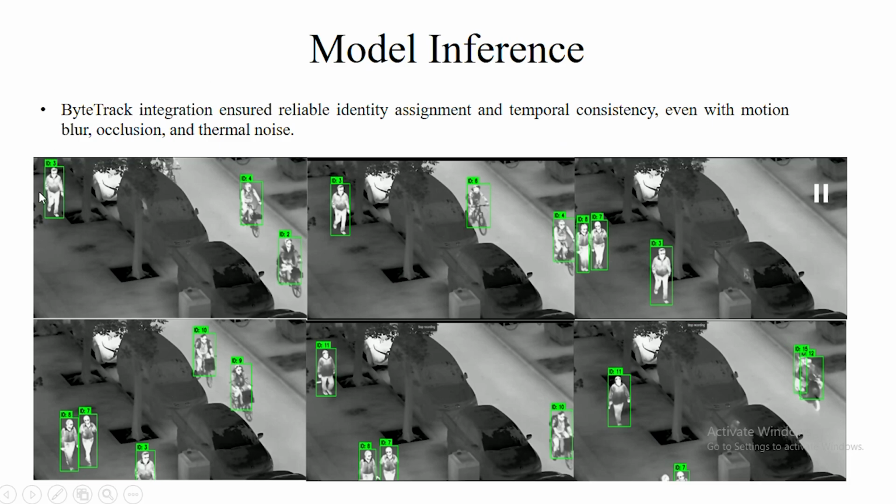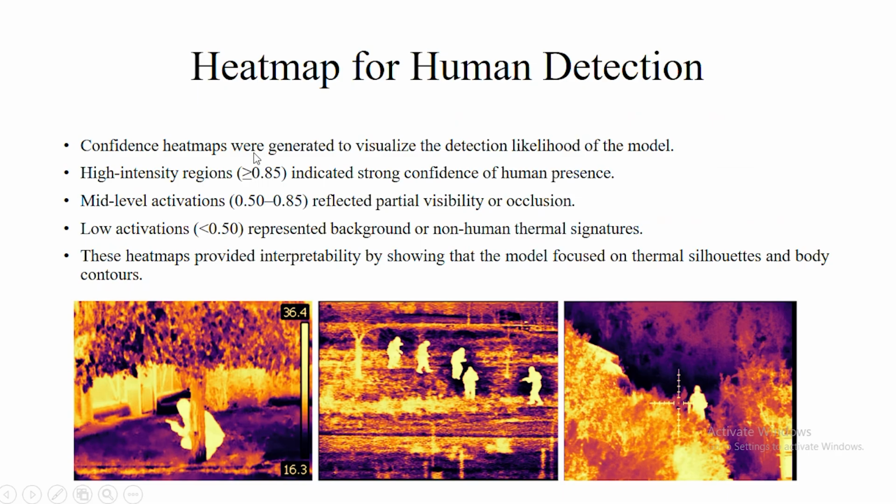This is actually an input video from which the frames were extracted, and as you can see, the ID of the human across the multiple frames remains constant. For the heat map generation, this was tested to see where our model actually focuses while predicting the bounding boxes. So you can see that the humans with high temperature are getting highlighted and detected in the image, so that our model clearly distinguishes between human and non-human objects.